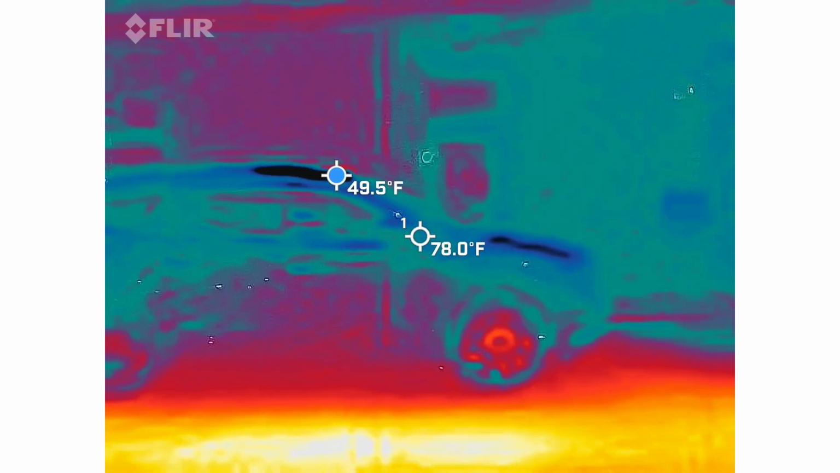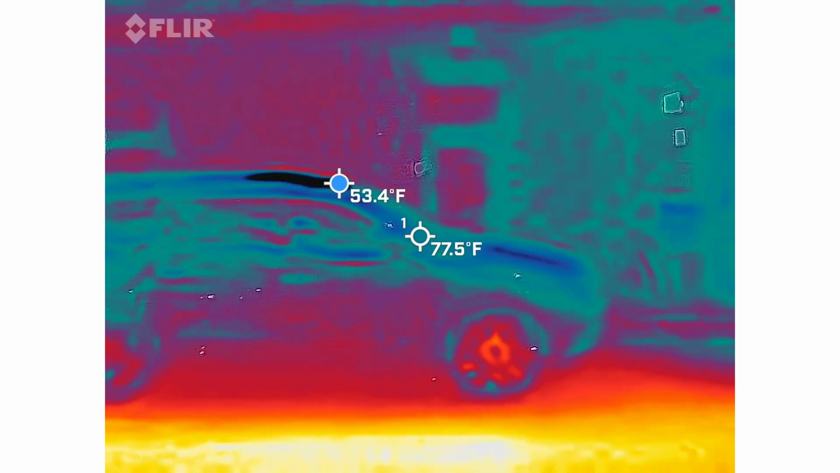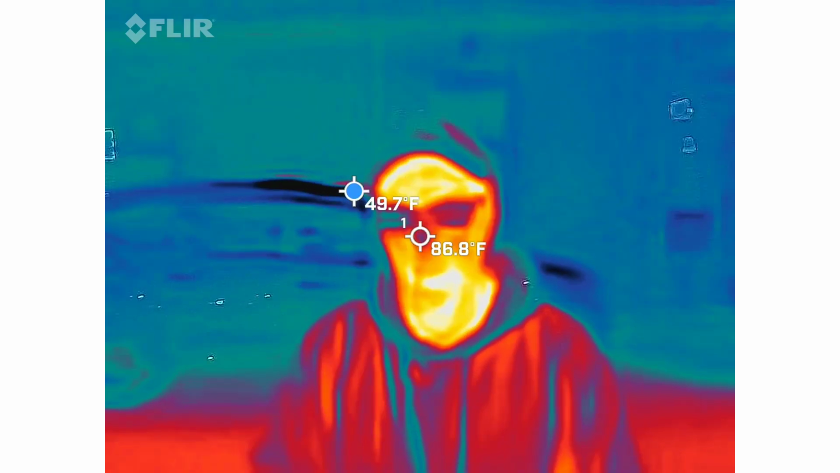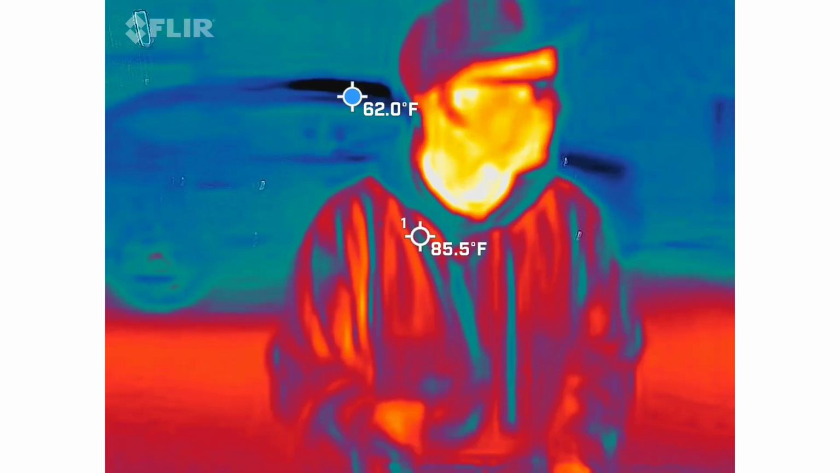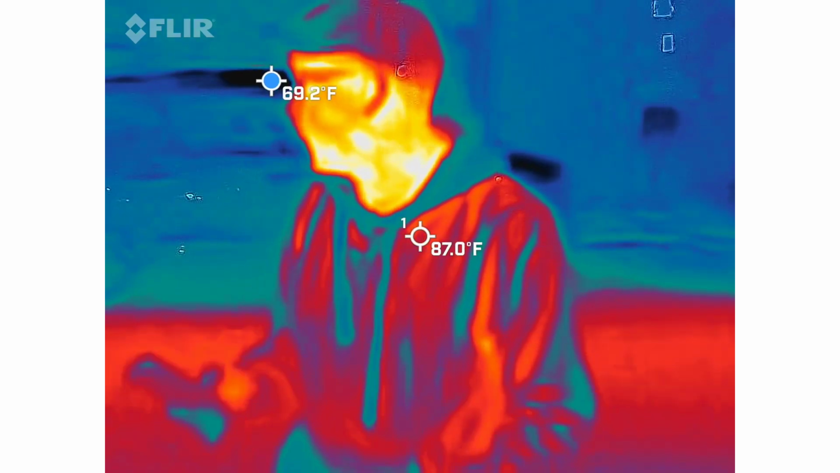Who we got left? Me and Joe. Perfect. All right. So you guys have seen these on television, K2 meters. These are going to measure electromagnetic fields. So the way this guy works is it's going to pick up any kind of signal from cell phones, wiring, buildings, that kind of thing.